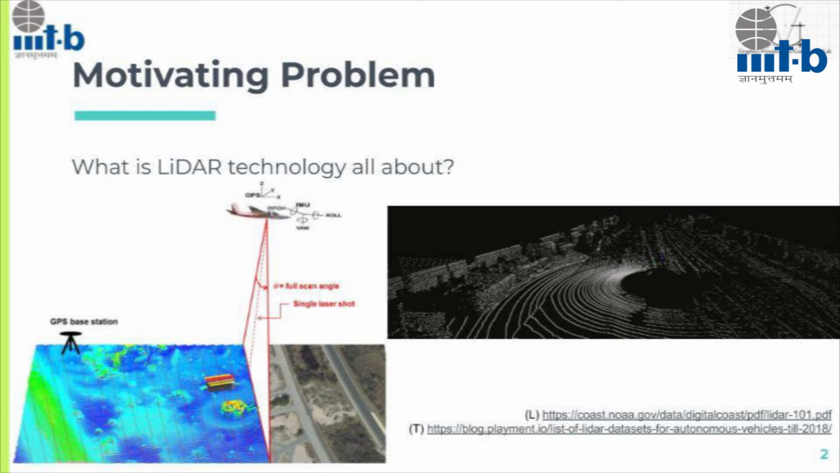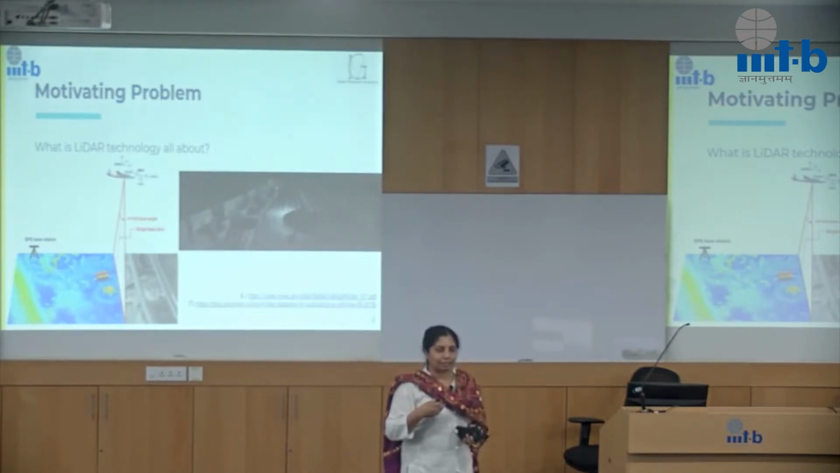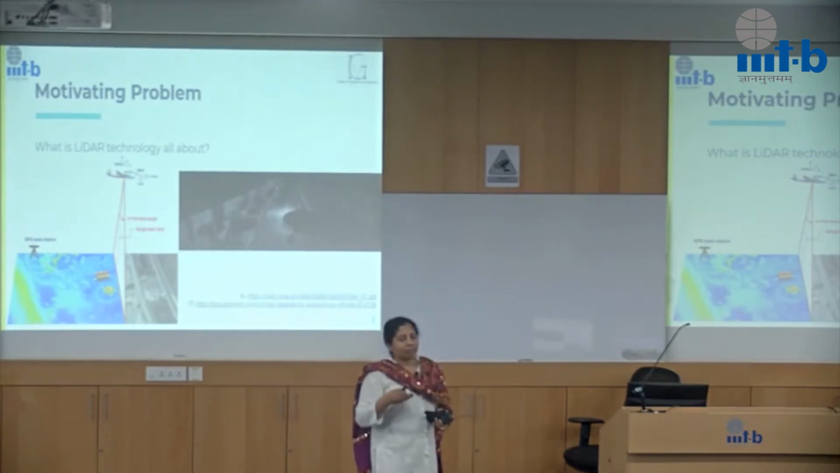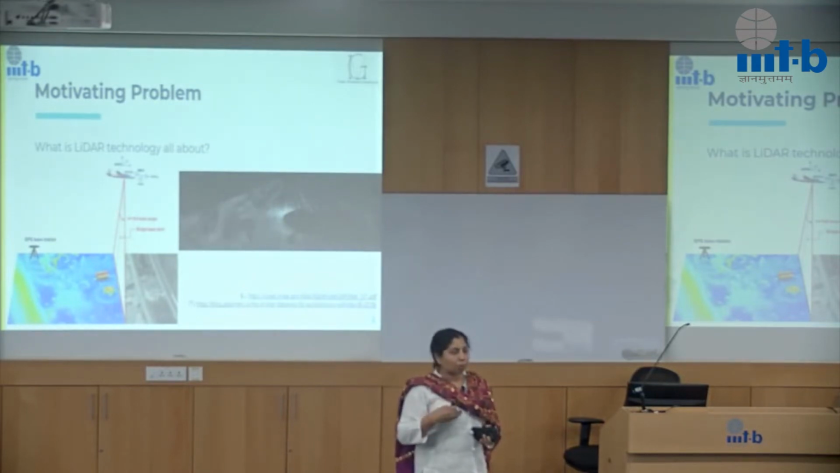LiDAR technology is a remote sensing technology which is used widely for several purposes. The idea here is to get elevation information, and there are several means of acquiring this data set. So the LiDAR data that is acquired is typically in two forms. One is imagery and the other one is point clouds. And there are different forms of LiDAR.